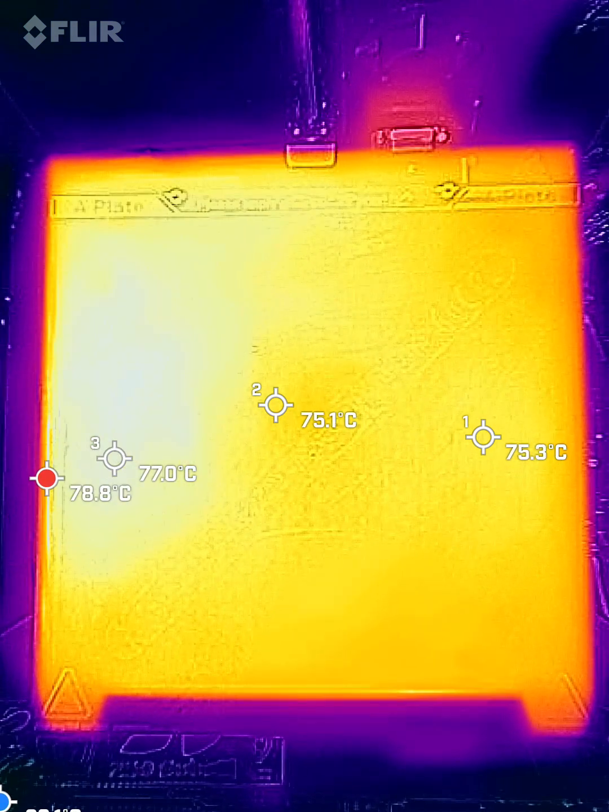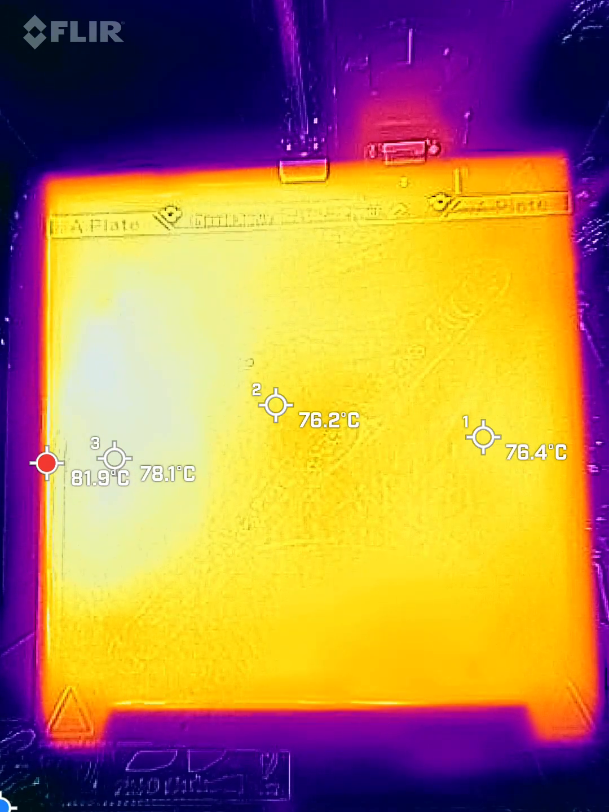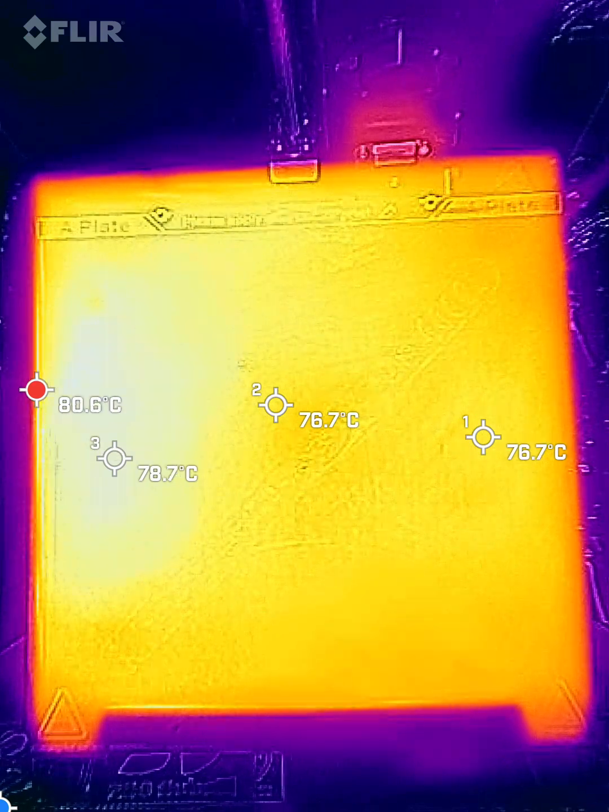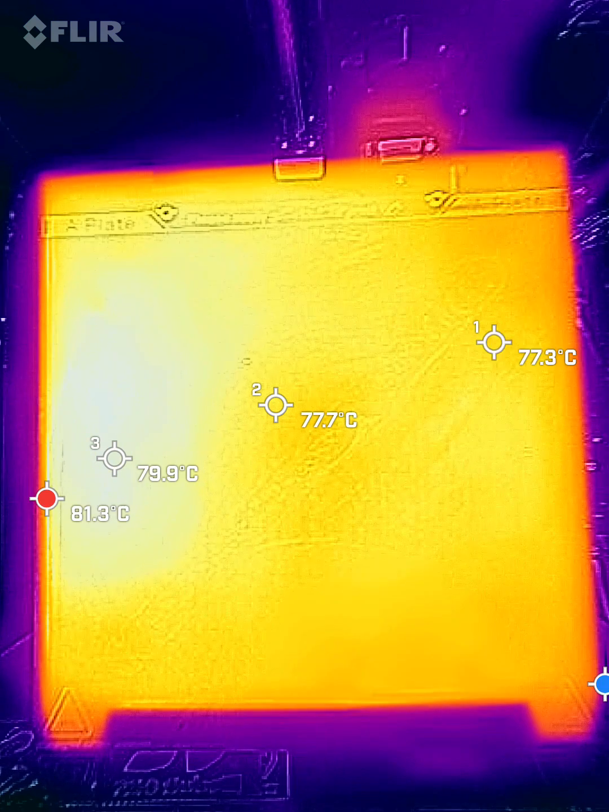So we're at 77. So we're only lagging by like a degree and a half from the hottest to the coolest, assuming the center is the coolest. And by the colors, I'm saying the center is the coolest. Although this corner up here might be the coolest.